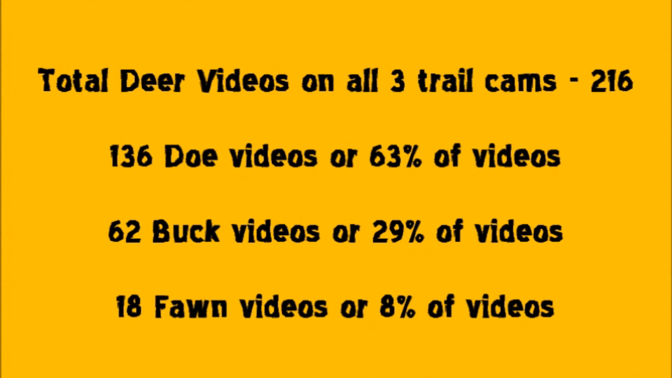Now, with that being said, let's take a look at the SD data card statistical review from 6/27/23 through 7/8/23. Let's take a look at some of the statistical breakdowns from my rough notes. First, let's look at total deer appearing on the trail cams. That total was 216 videos. There were 136 videos of does, or 63% of all videos, and there were 62 videos of bucks, or 29% of all videos.